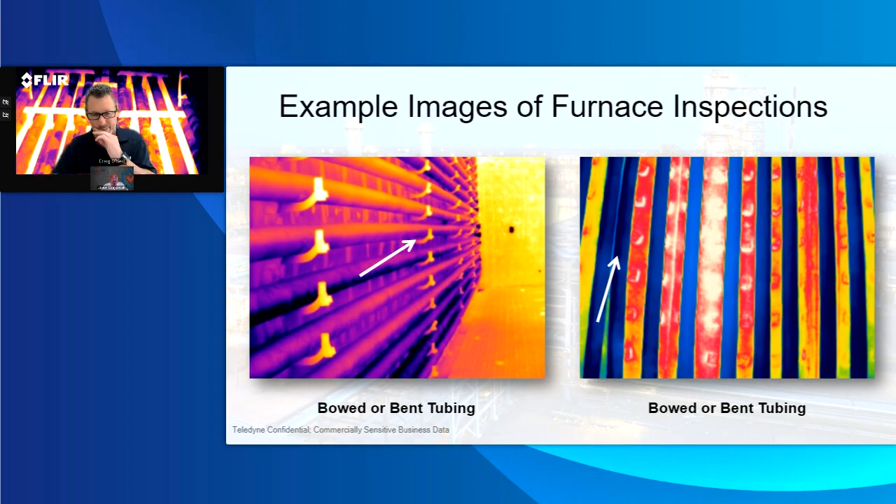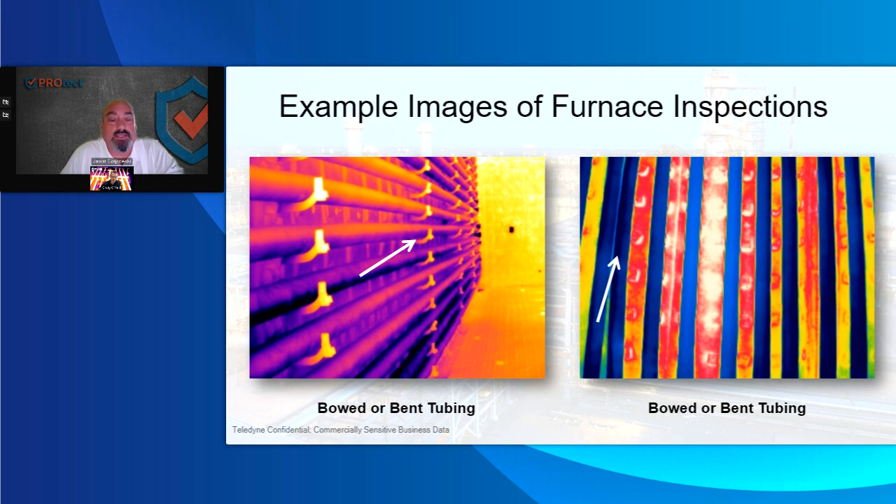Obviously, they rupture a tube. That'd be the worst case scenario. But I've often seen tubes bent or bowed. Sagging tubes is a real problem. So that's a big issue. I believe the image on the left-hand side was a 309 camera. I'd be curious to shoot this again. I will at some point here get to use the 609. The right image is a 609. The customer had no idea that the tubes actually touched, and that can create different issues.